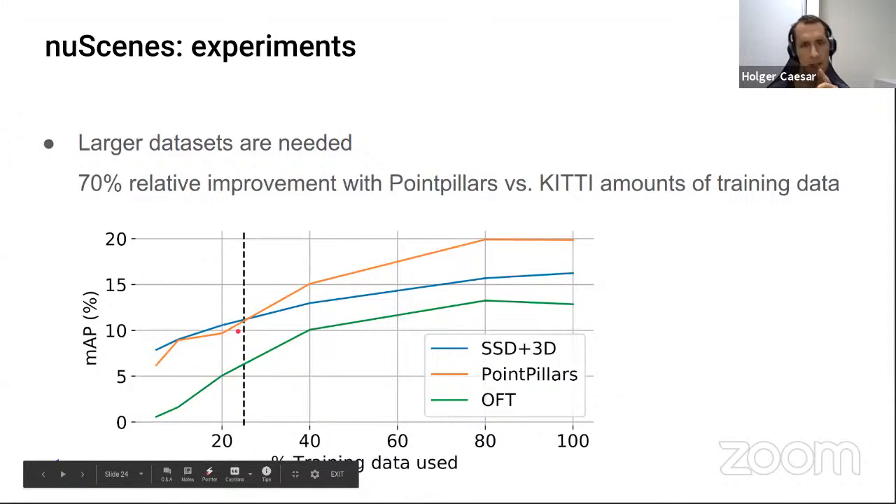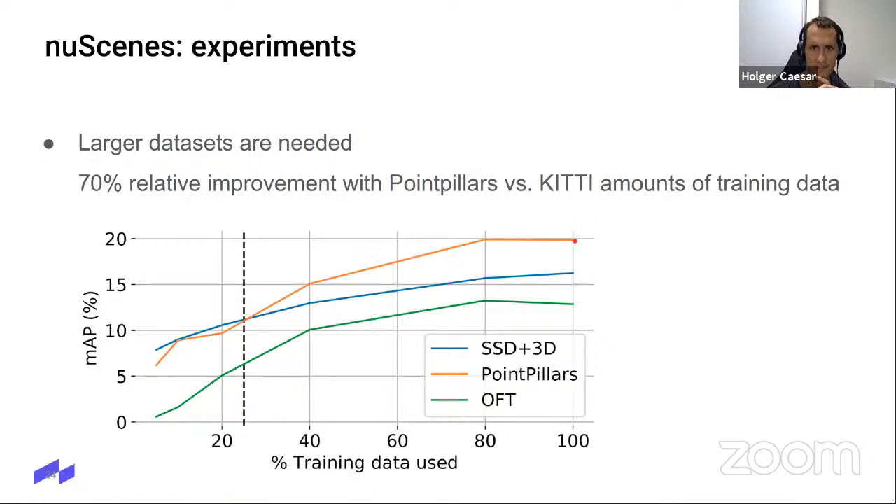KITTI. And if we compare this point here with 100% data, then we will see that we achieve about 70% relative improvement with PointPillars on nuScenes amount of data compared to KITTI amount of data. So you see, it's really important to have these large datasets. And of course, we will need even larger datasets in nuScenes.